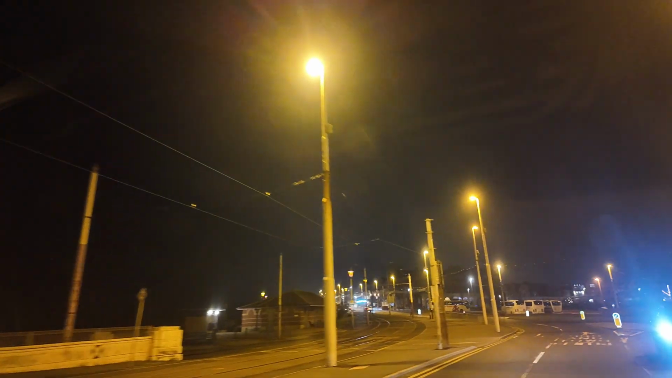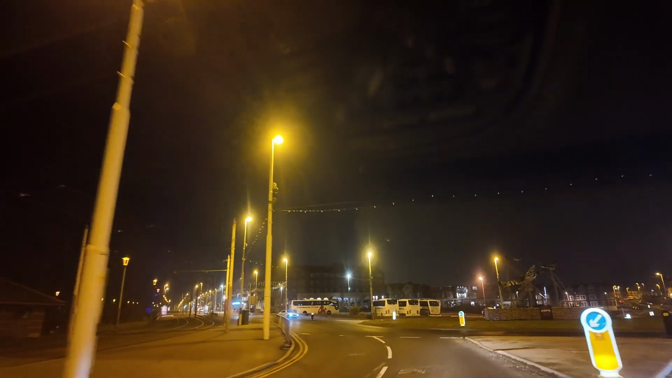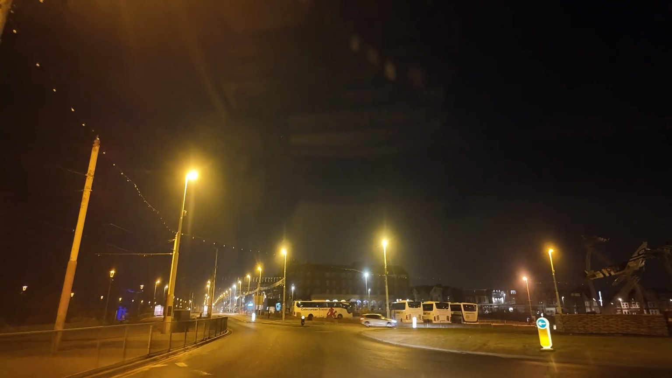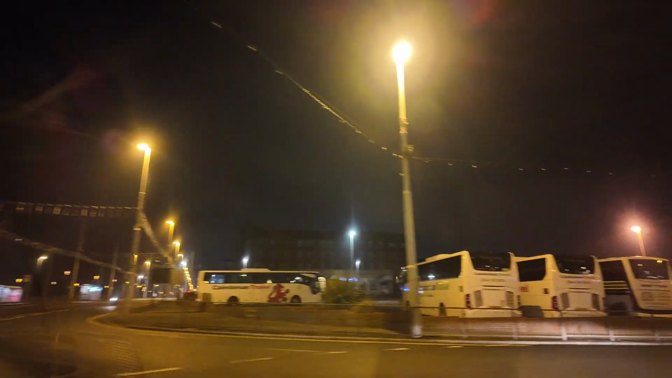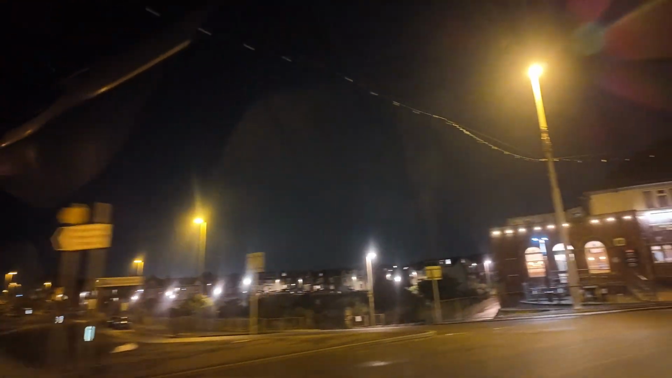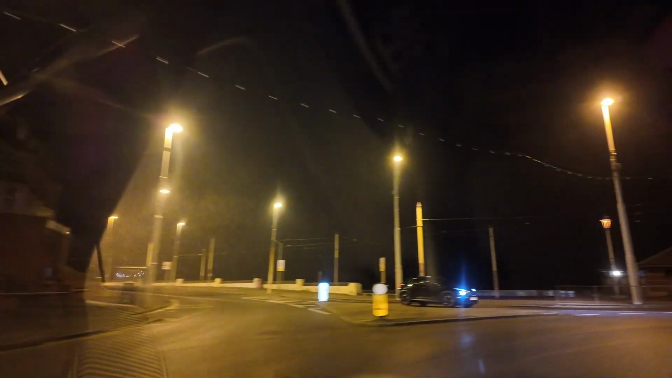There's some really gorgeous looking hotels which are boarded up here. The Airfix models are still here. They'll be taken away shortly to be cleaned up and stuff like that. Actually, I've still got 10 minutes to kill, so I'll just go round the roundabout again. And we'll go down towards North Promenade, and then I'll turn round at the end of where the illuminations finish, Red Bank Road.